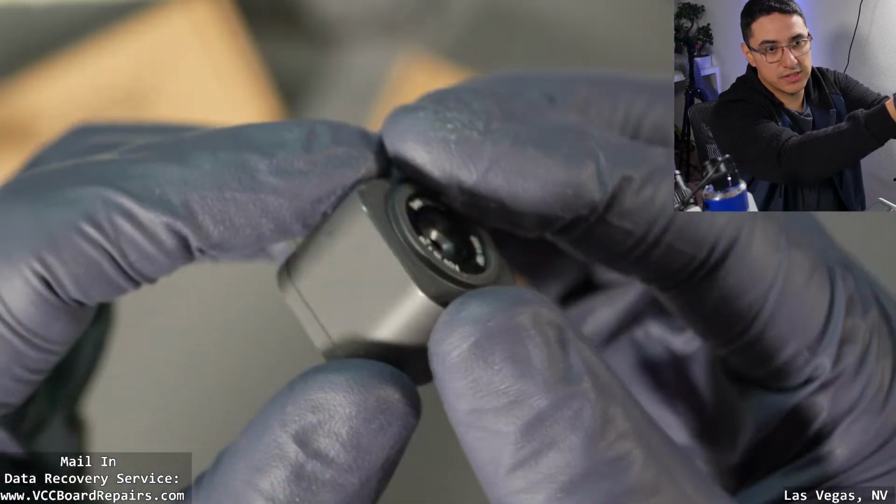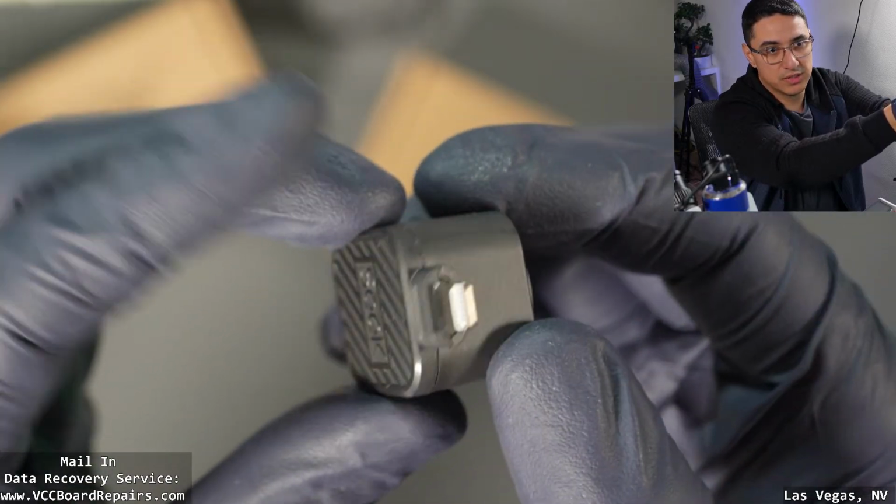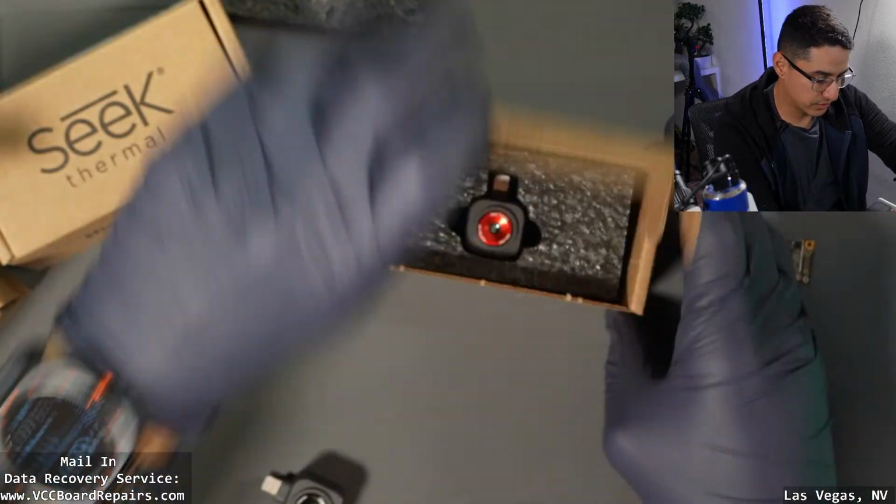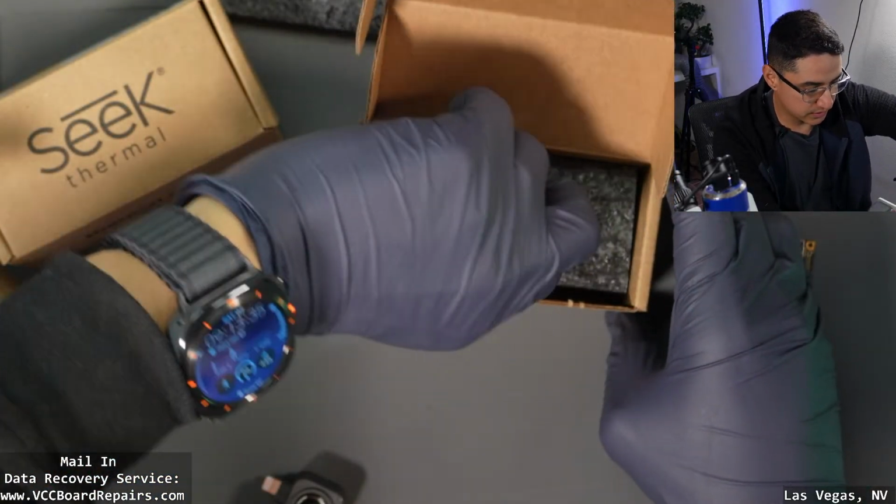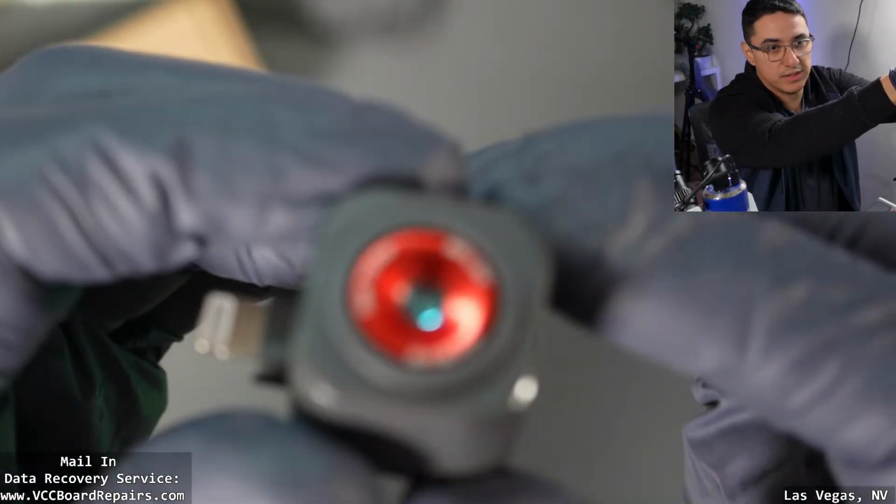One thing you'll notice, there's no manual focus ring on this one, like the Compact Pro. In my opinion, that's a huge downside. That's the 200, and the 300 looks exactly the same except it's red.